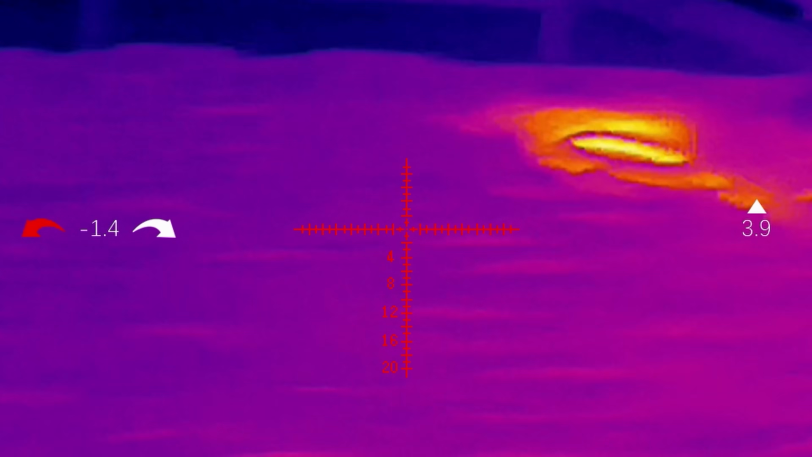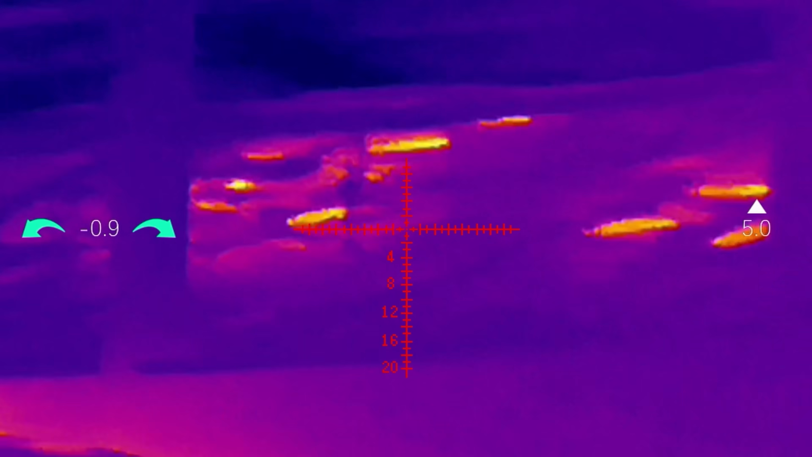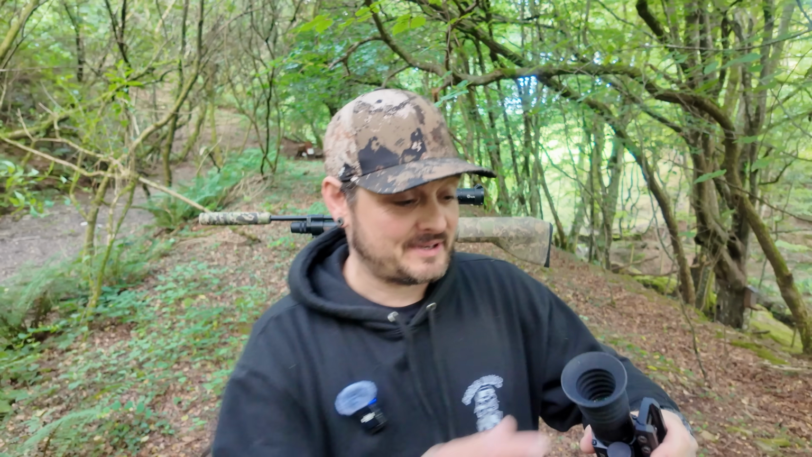When I got sent it, I was so happy with it. As you can see from this footage, as soon as I got there, it was daytime, and I was having a look, and you could see the heat signature coming off of the silage, and that's incredible. Look, how good's that? It's picking up all the warm patches on the silage, the warm face of the silage there. I was so excited, I was so happy to have it, and I'm walking around with it, and I've got it in my hand.